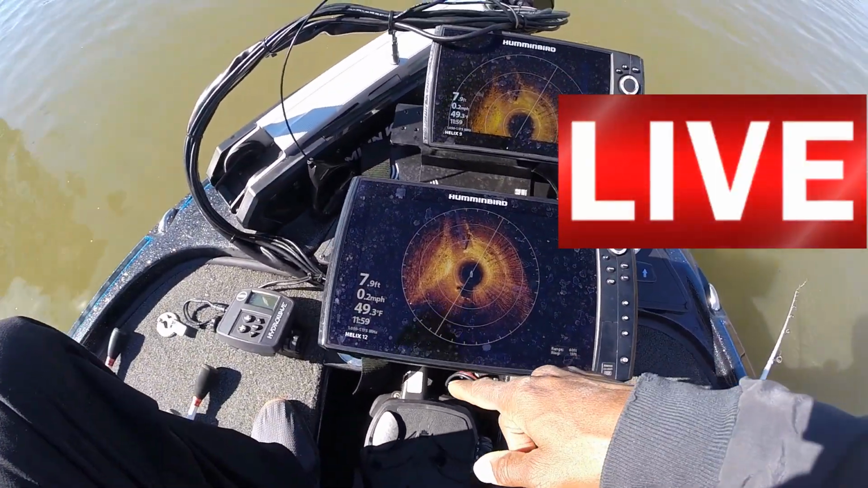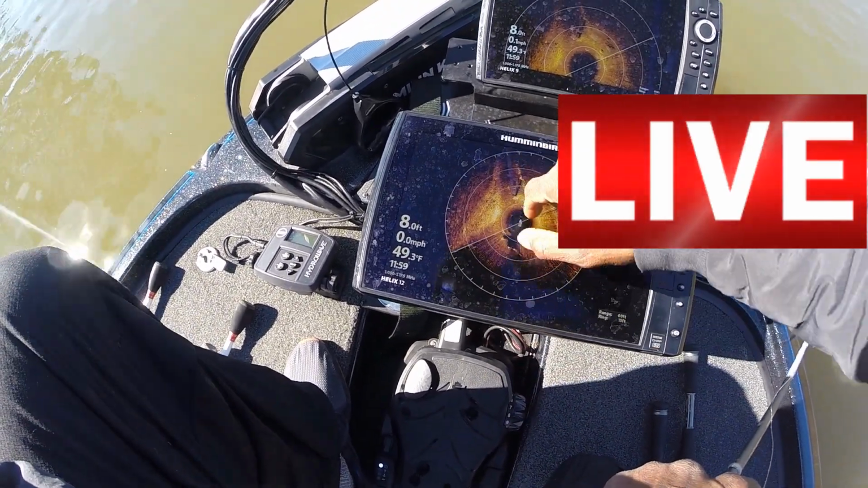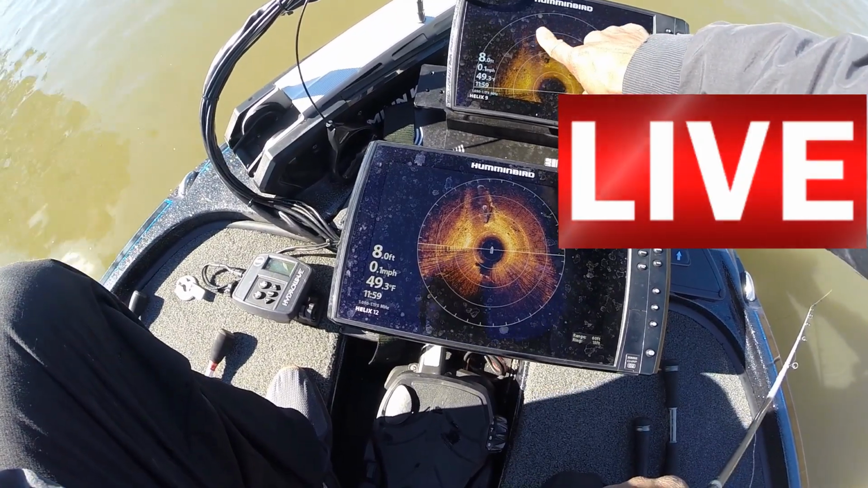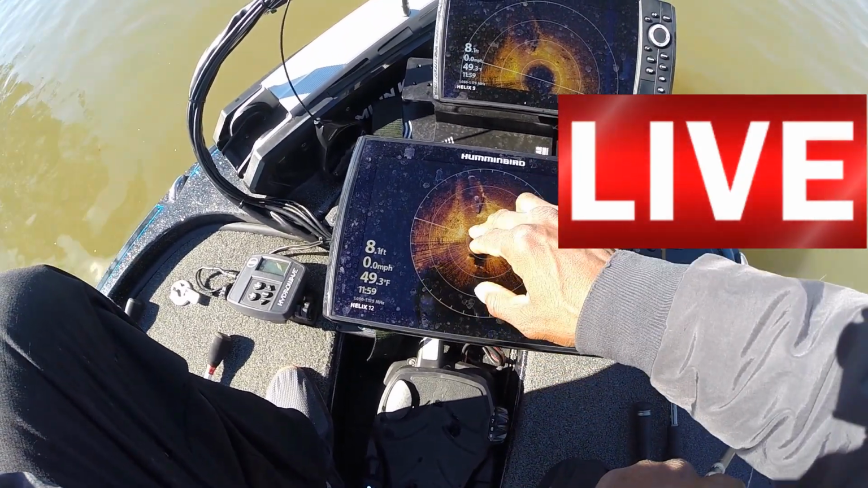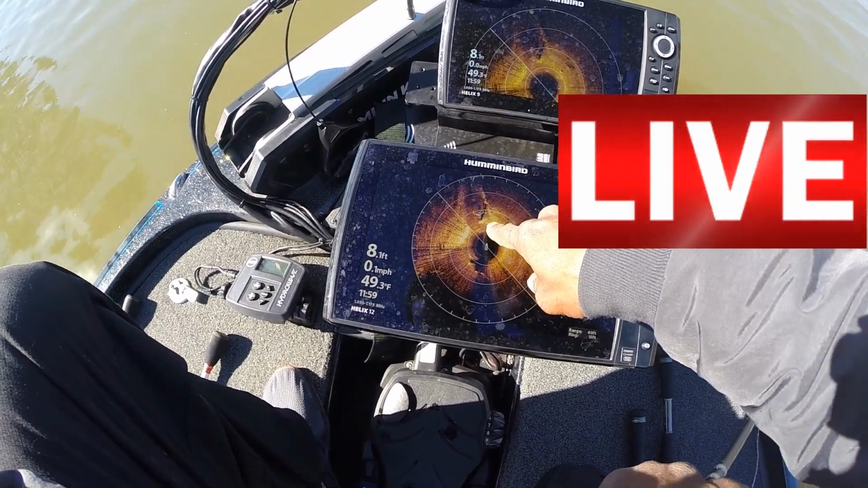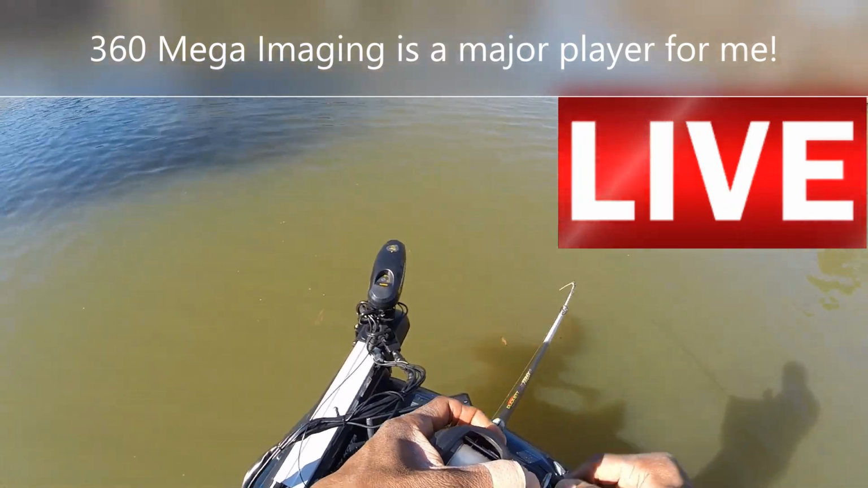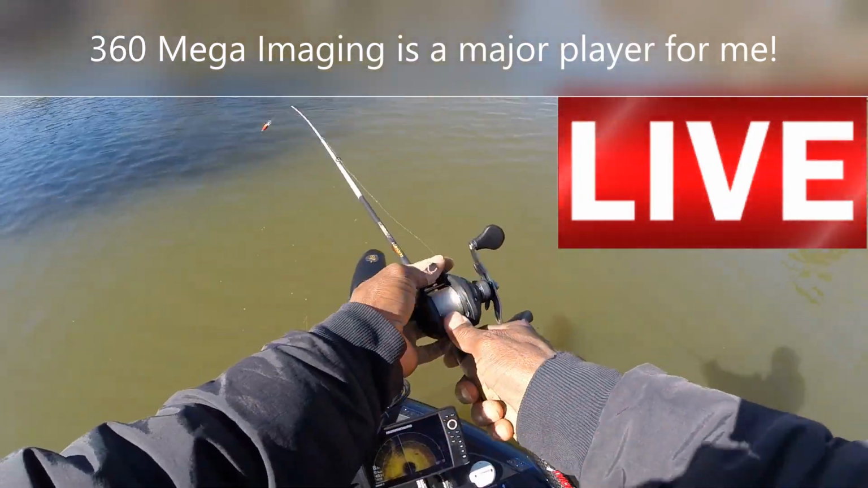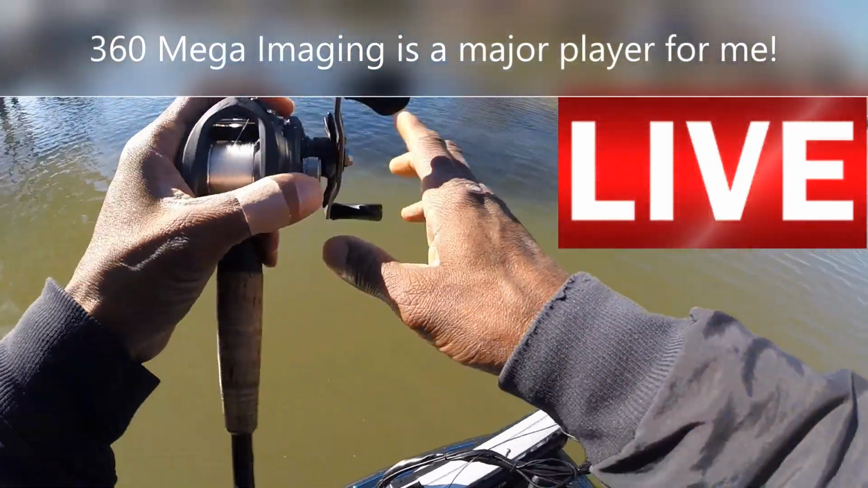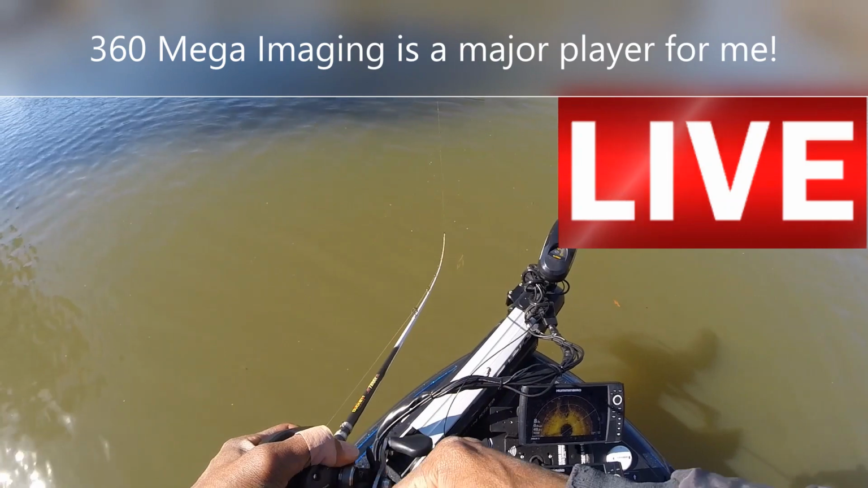All right, so as you can see, I'm using this 360, and you can see the outlines of the ditch. The ditch runs right through this middle part right here. Have it up here on both of them. Sorry for the dirty screens, but I'll get that cleaned up a little later. But basically, I'm just going and casting straight down that ditch and hitting either side of it. Sometimes I'll come down the middle. Sometimes I'll go right to the left side or right side, and those fish are just kind of stacked up and just going back and forth through that.